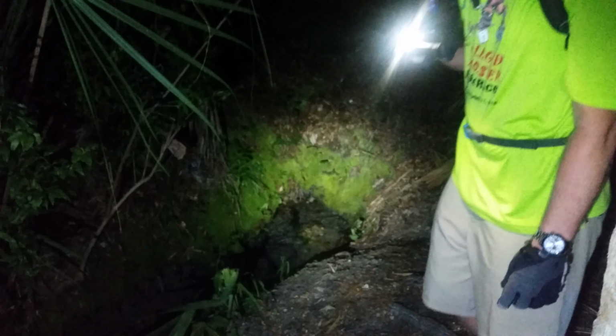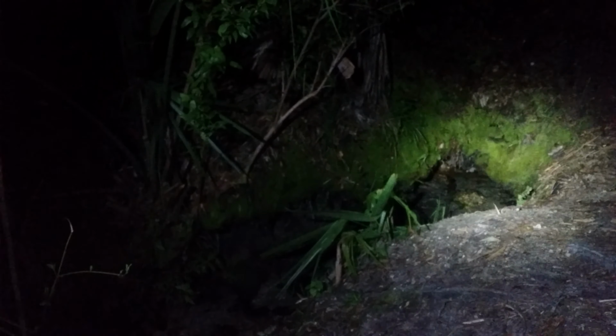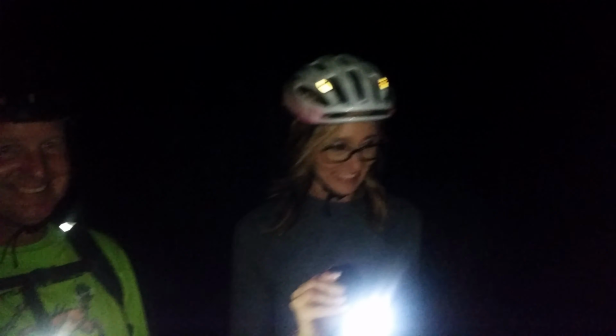So we just stopped here for a few minutes so I could show them the spring, because they didn't know it was here. And there it is. That is the source, that is beautiful, as it flows right out of the ground. So cool. Watch your step through here. And we're back at the bikes. What do you guys think? That was awesome. Nice.